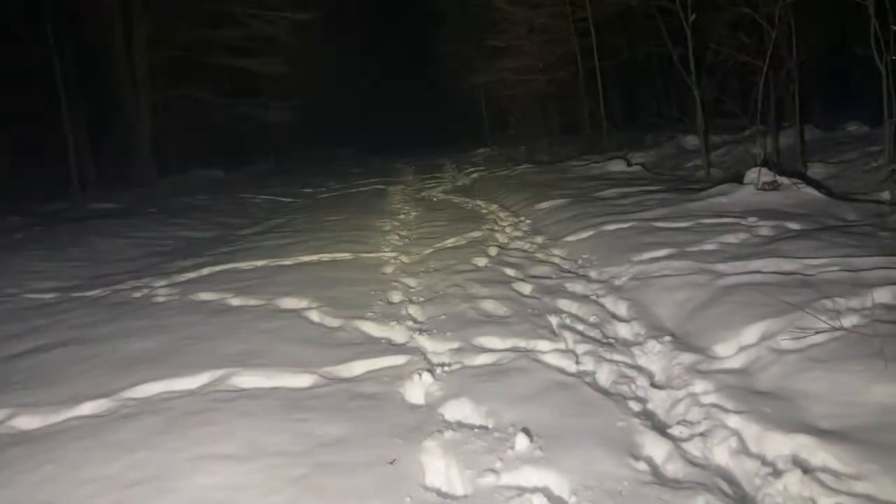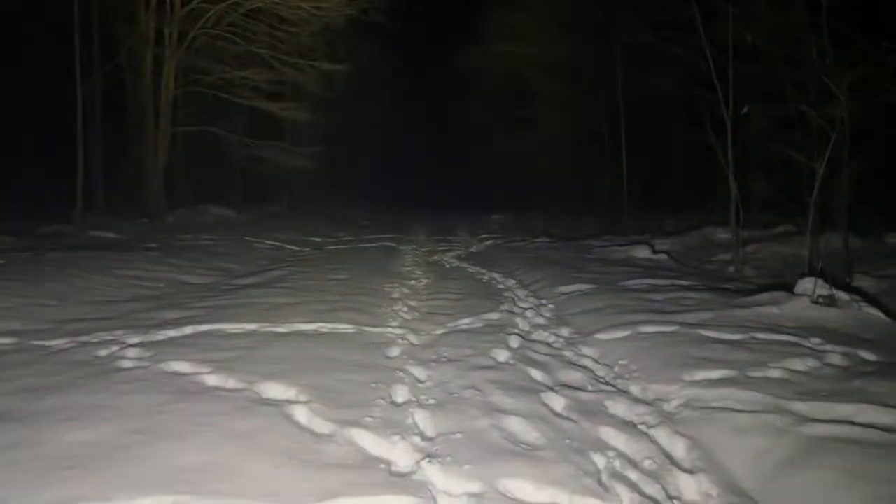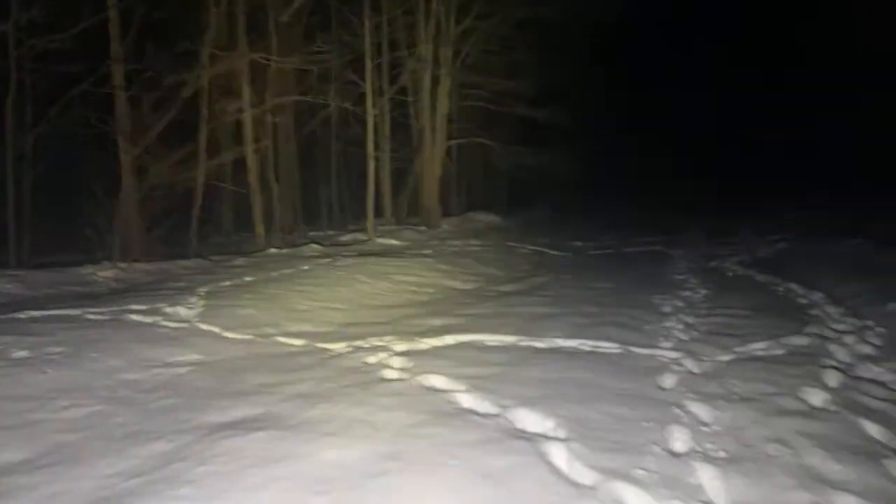Okay. I have to, unfortunately, switch batteries for the flashlight, so this is going to be a little bumpy while I do this here.